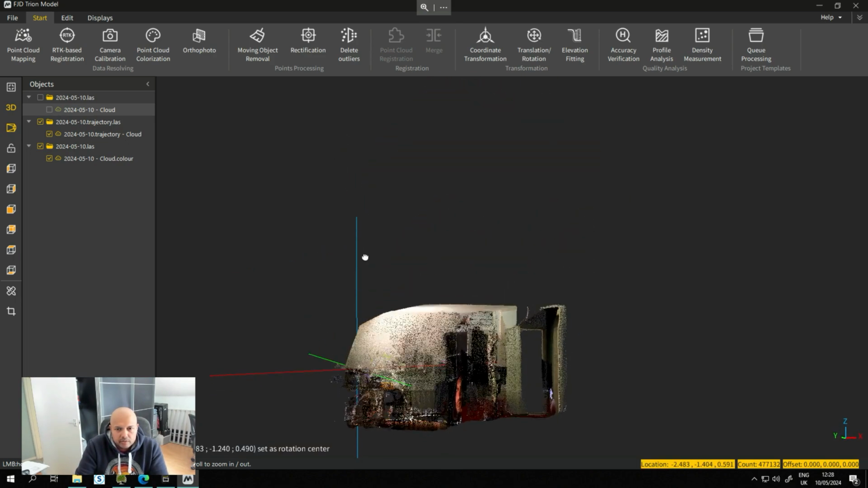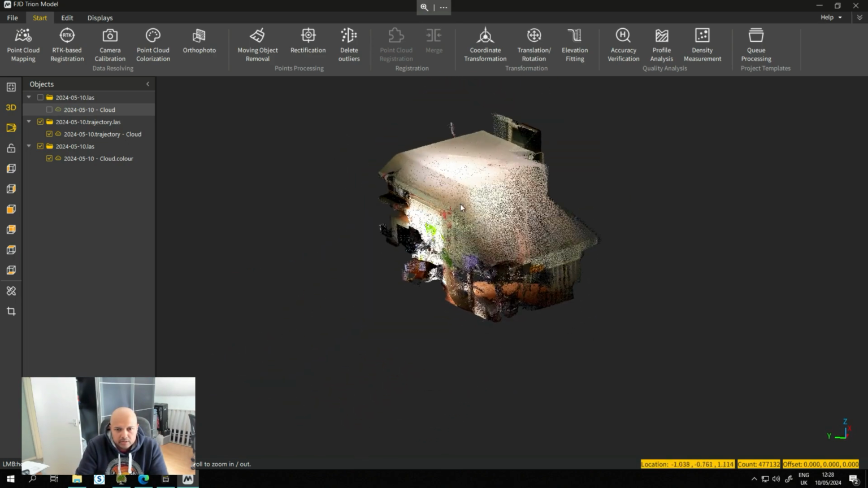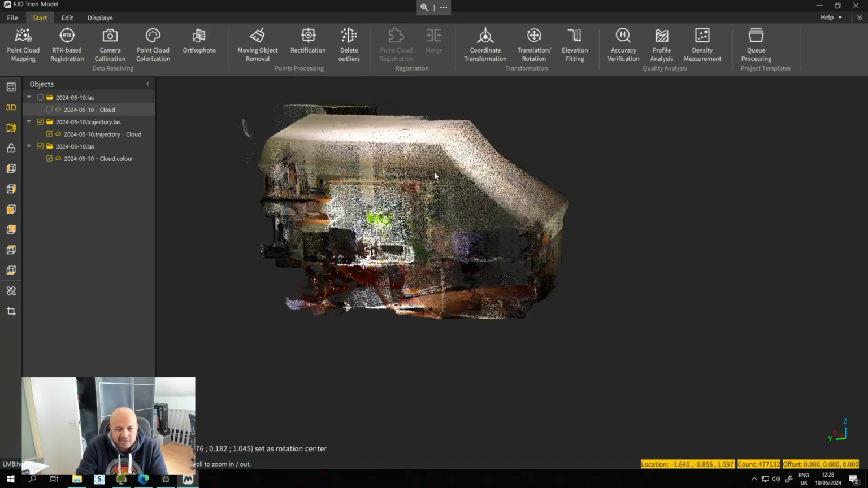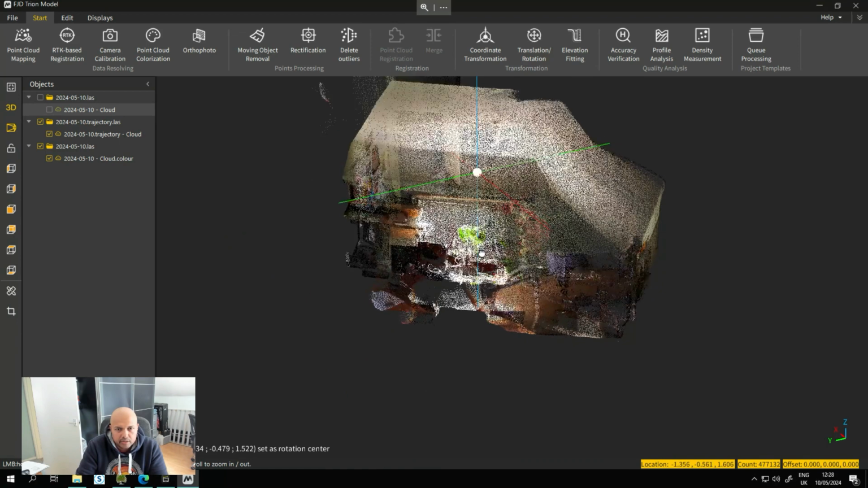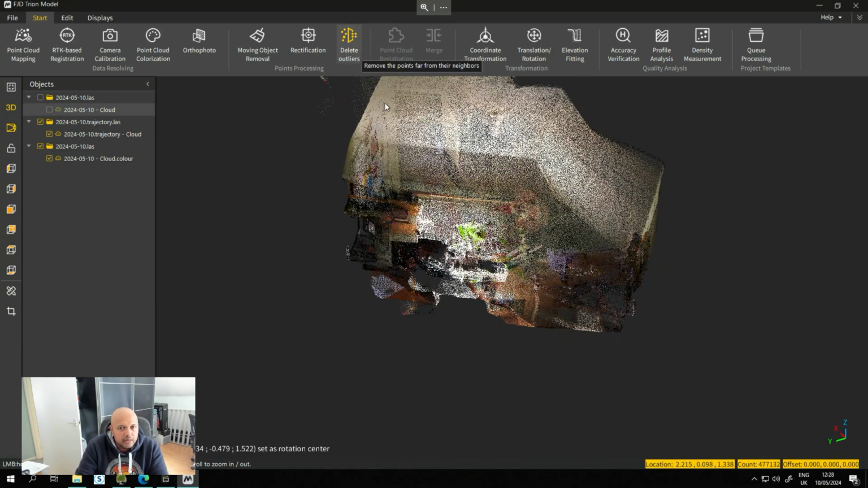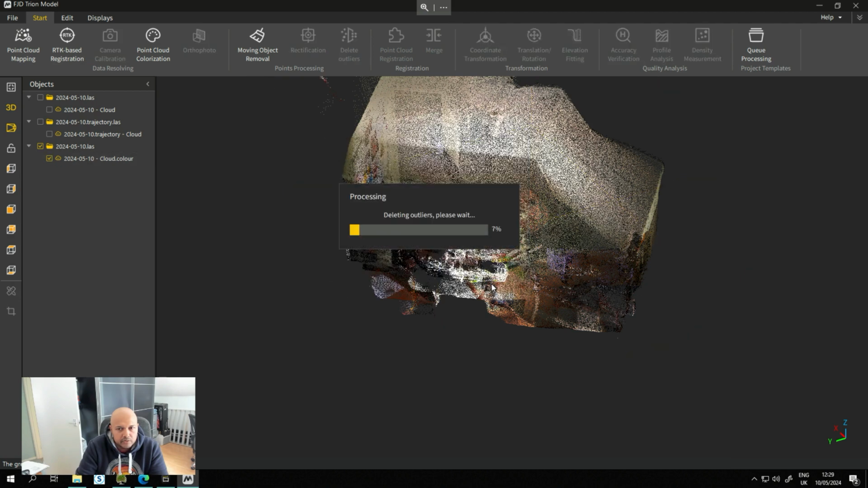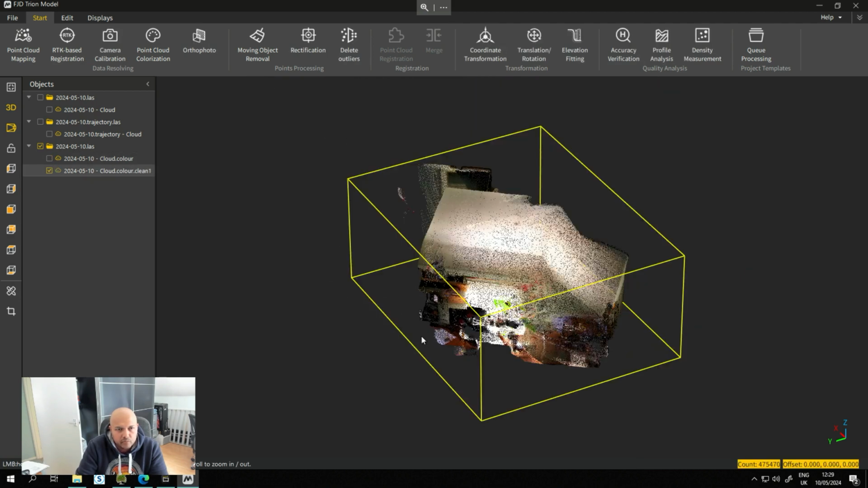So if we could quickly look at the quality, you can see that's just a simple scan. The more scans you do, slightly more noise, but this is quite good. So you can delete some outliers. You select the point cloud, you can delete, which reduces the noise slightly. Or you can run it through Cloud Compare and delete a bit more noise.